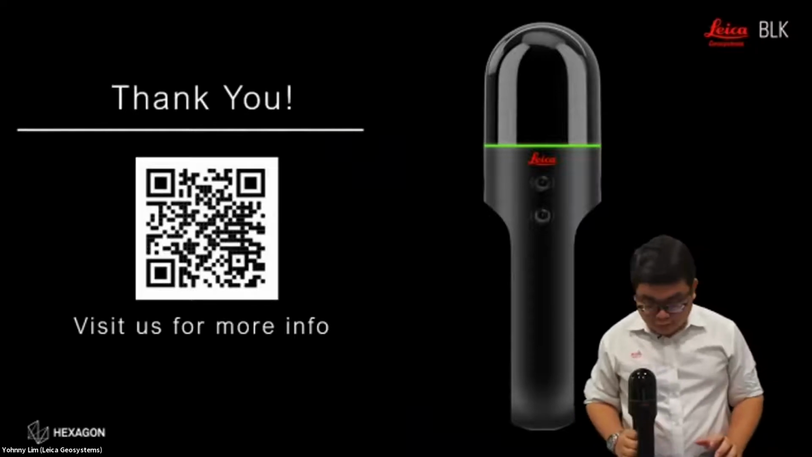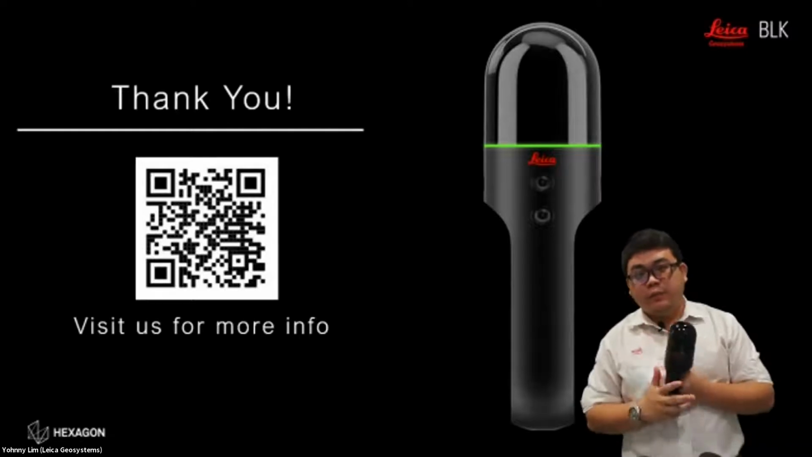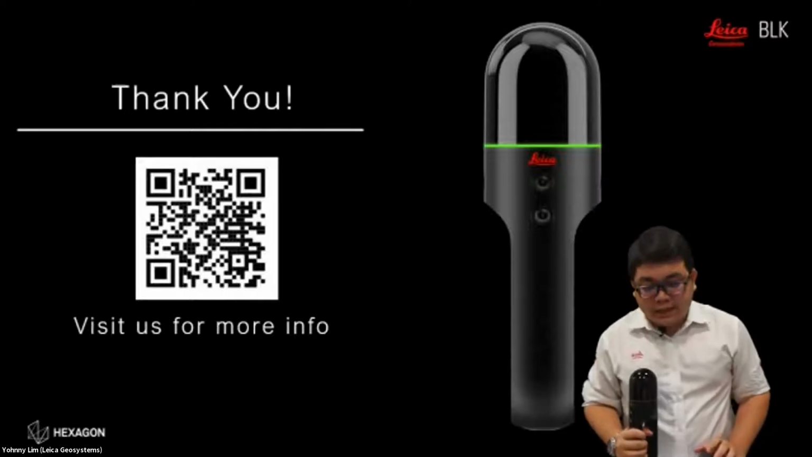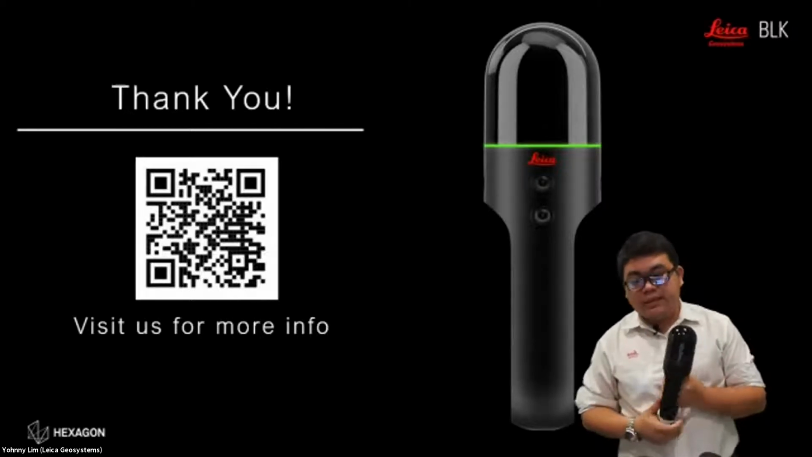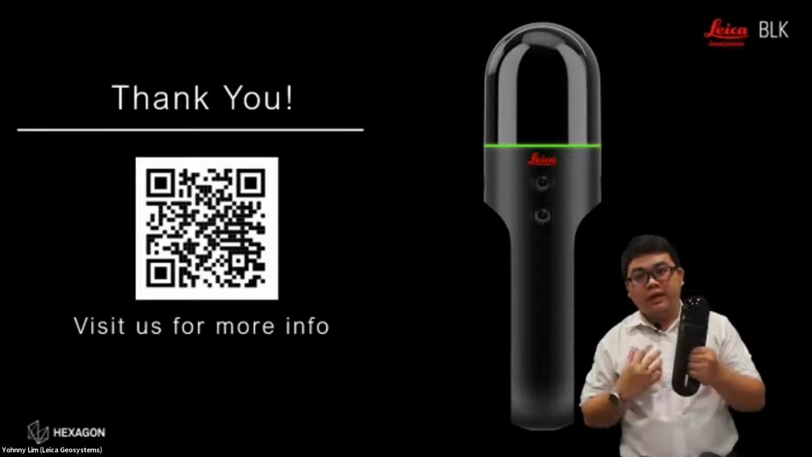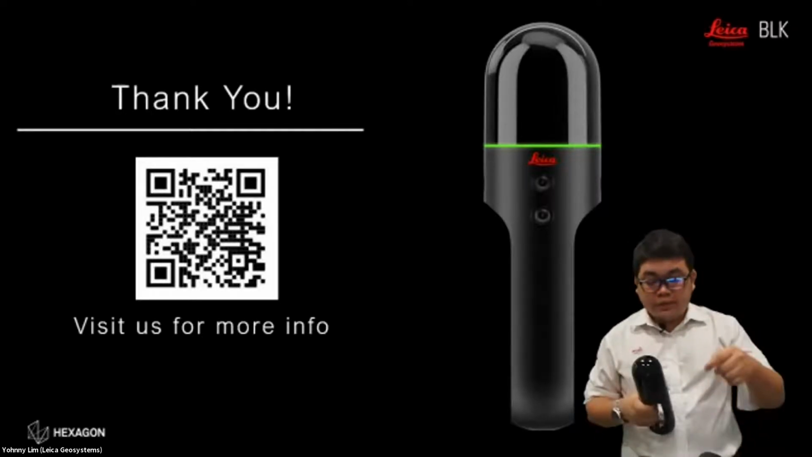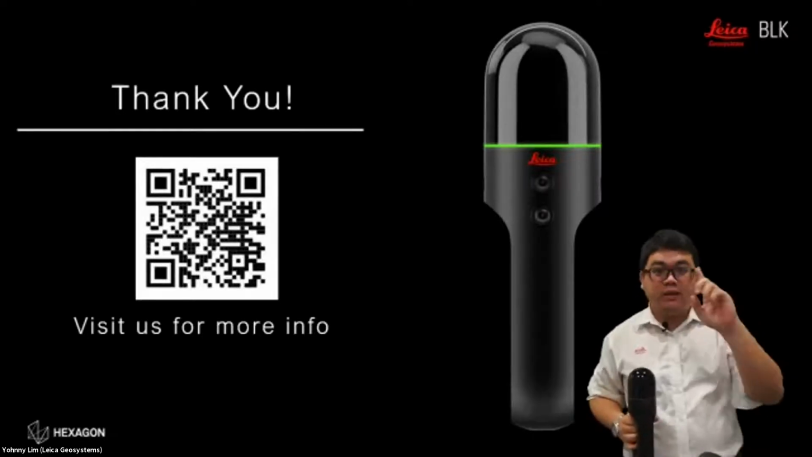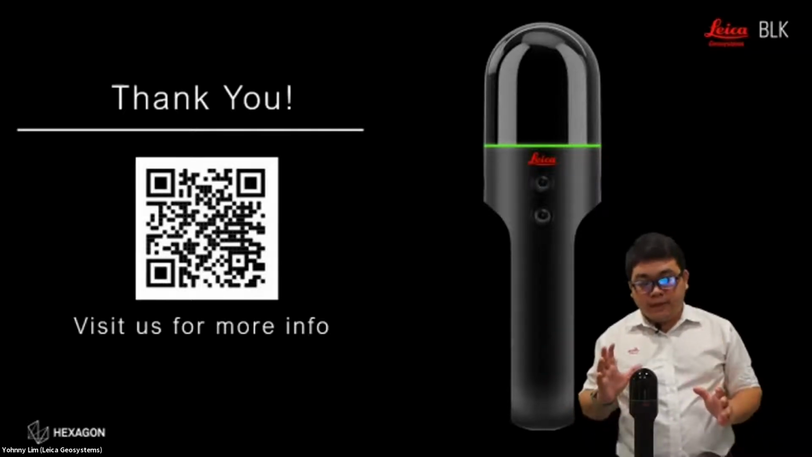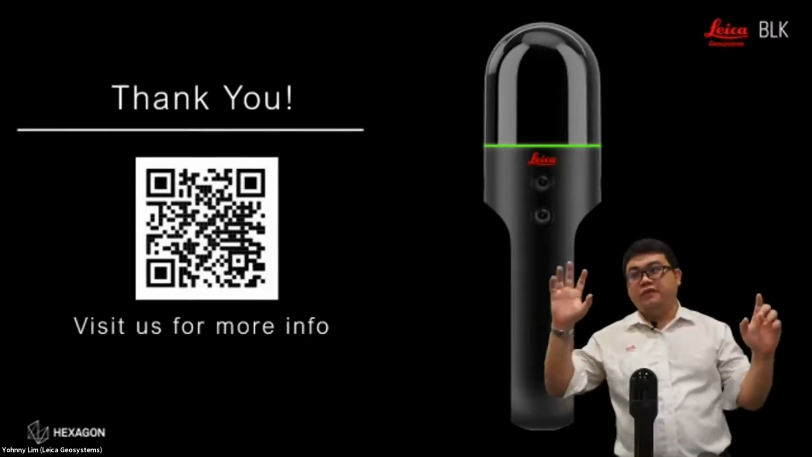To answer this question, the BLK2GO is actually not equipped with a GPS receiver. So in an environment without GPS signal, it doesn't affect the operation of the BLK2GO. It relies solely on the IMU, the inertial measurement unit, and also the SLAM algorithm that tracks the existing features in the environment. So it actually works well in environments that have lots of noise, lots of structures.